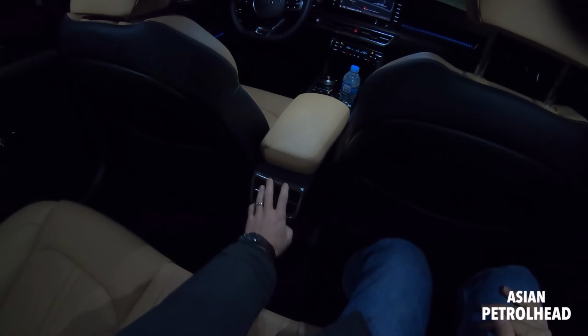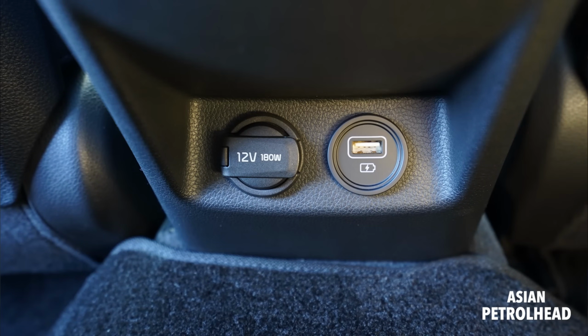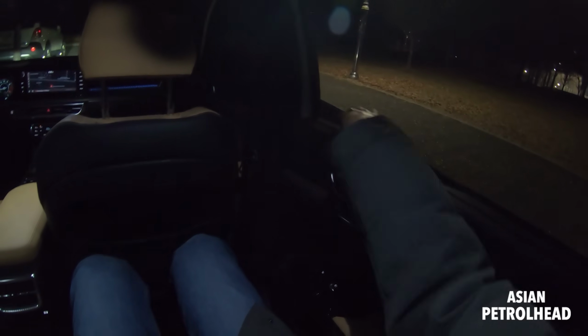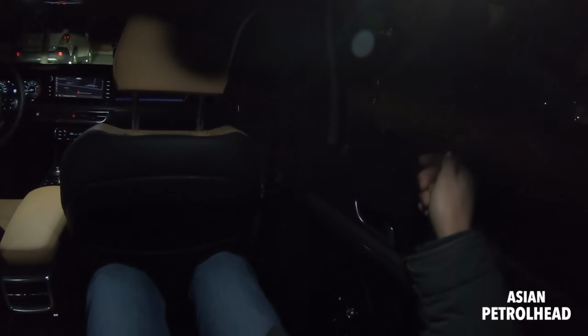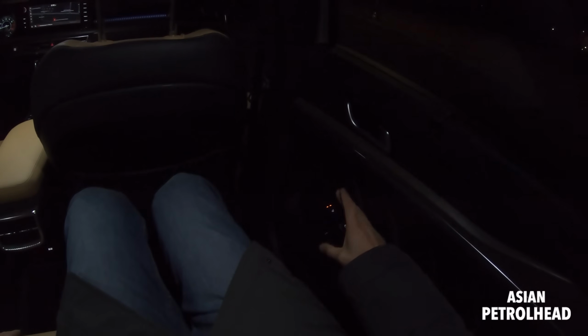And air vents for the second row passengers, one USB charging port, fast charging and 12-volt charging, and the window comes down about that much. Okay, and it's got a manual sunshade for the side, so that's pretty nice. You know, simulated wood trim here, 2-stage heated seats.